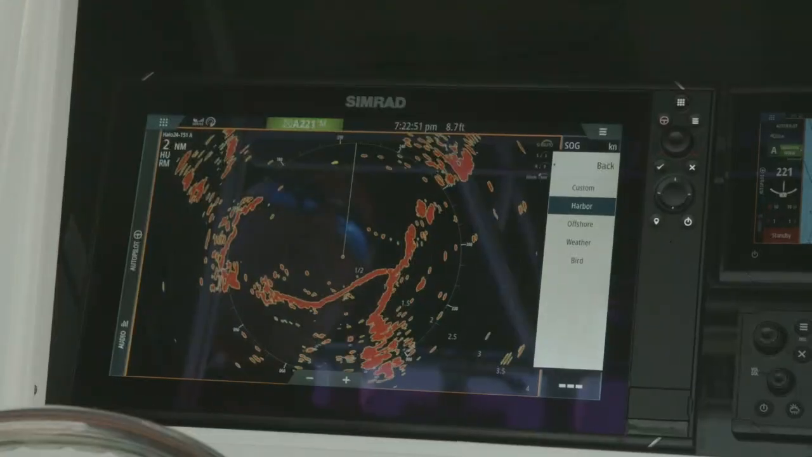But under that 48 RPM or fast scan, we also have a 60 RPM setting, so anytime we're below 2 miles on the radar, that scanner will go 60 RPM. So we're basically getting an update rate every second. So that's what harbor mode does.